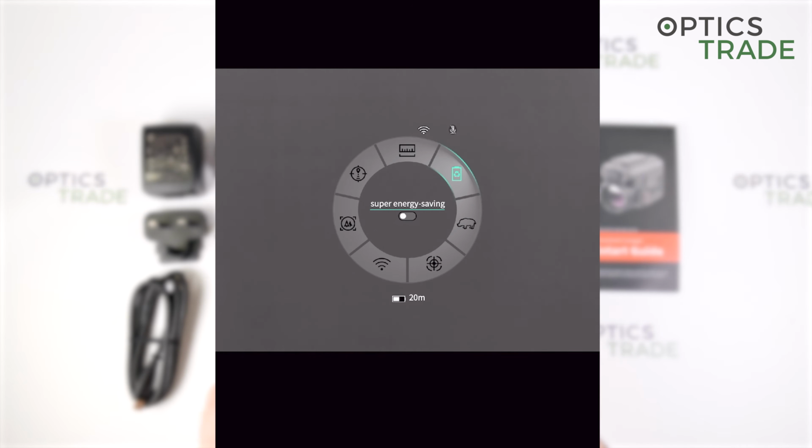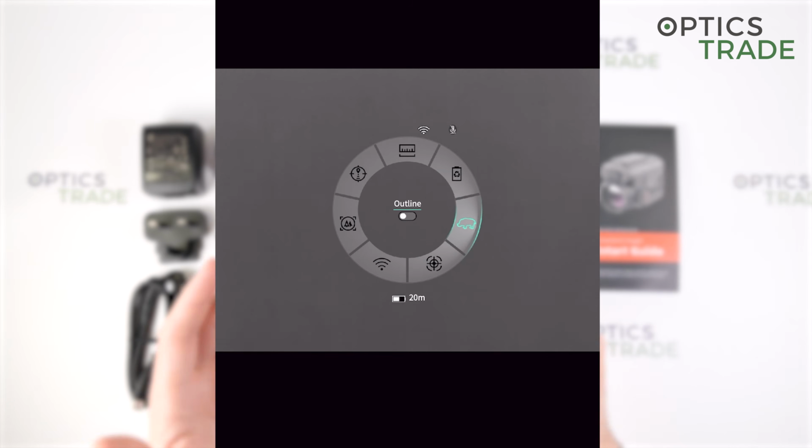Then is this outline mode, which I said. When this feature is enabled, the thermal imager creates an outline contour around each heat source, and heat sources are because of that more clearly visible.